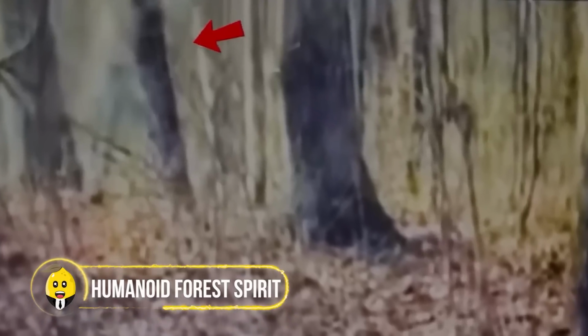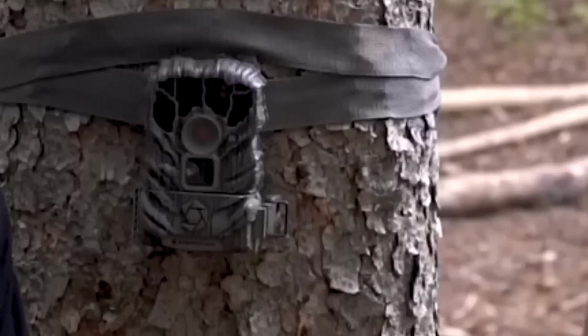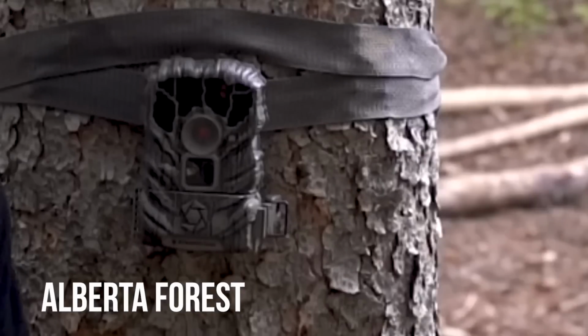Humanoid forest spirit. A trail camera that was set up in an undisclosed location of Alberta forest to study endangered animal activity caught something out of the ordinary. Everything looked normal until a humanoid materialized from thin air behind a tree only a couple of meters away from the camera and disappeared almost instantly, as if there was some secret door on the blind spot of the camera, despite looking like a shadowy figure and its height towering over the trees.